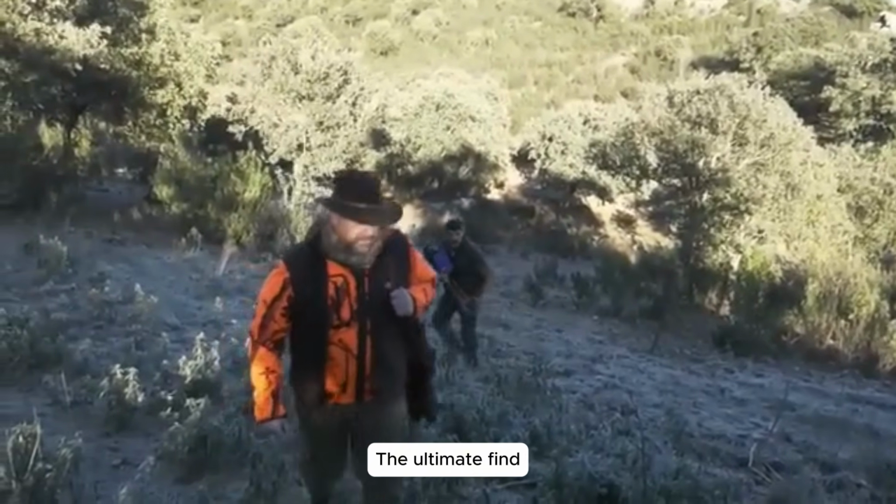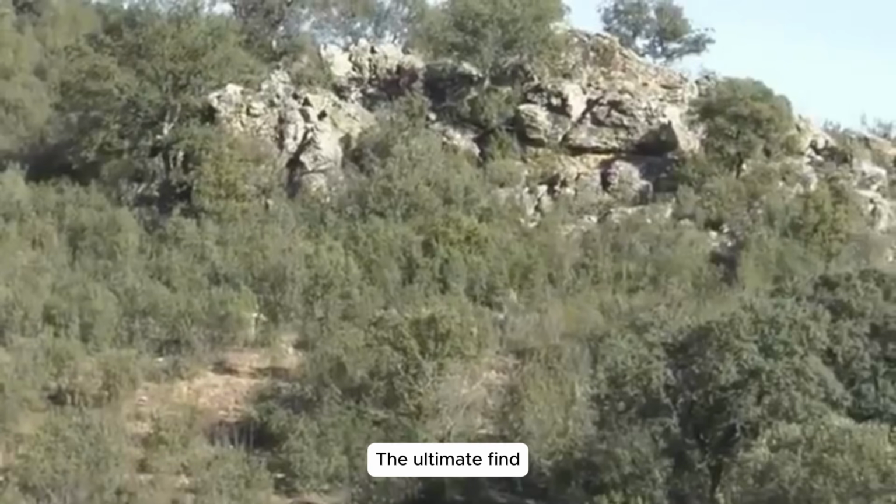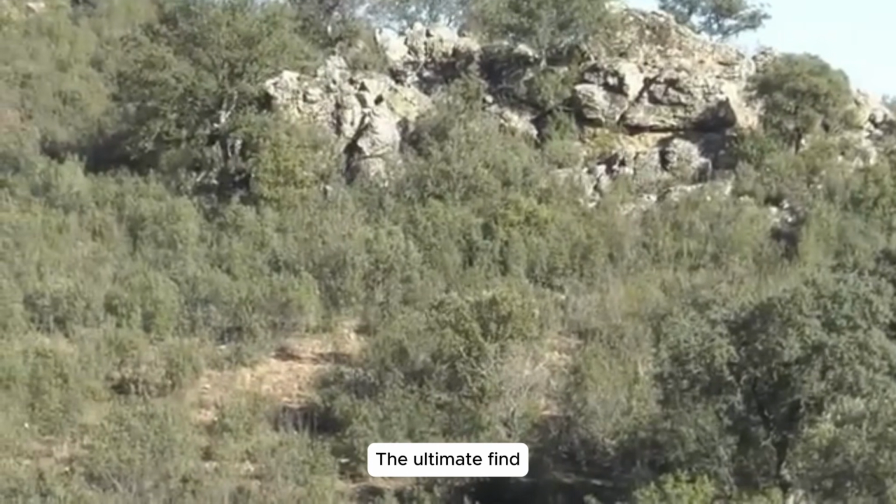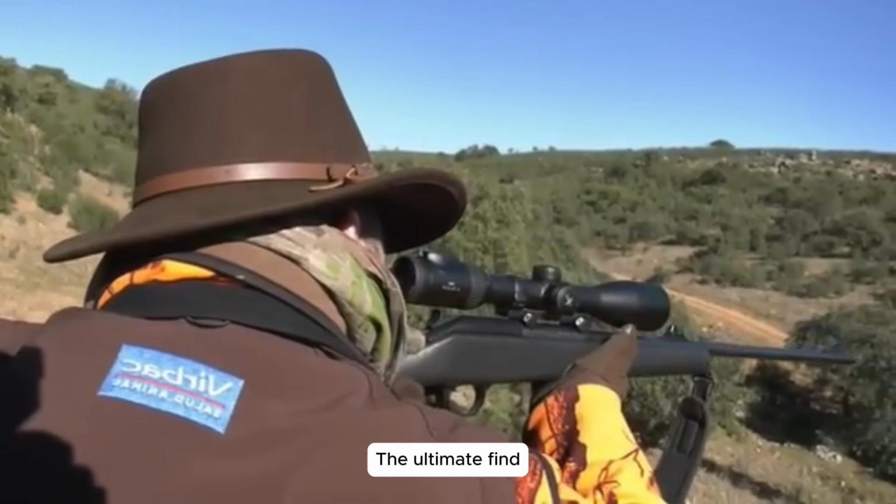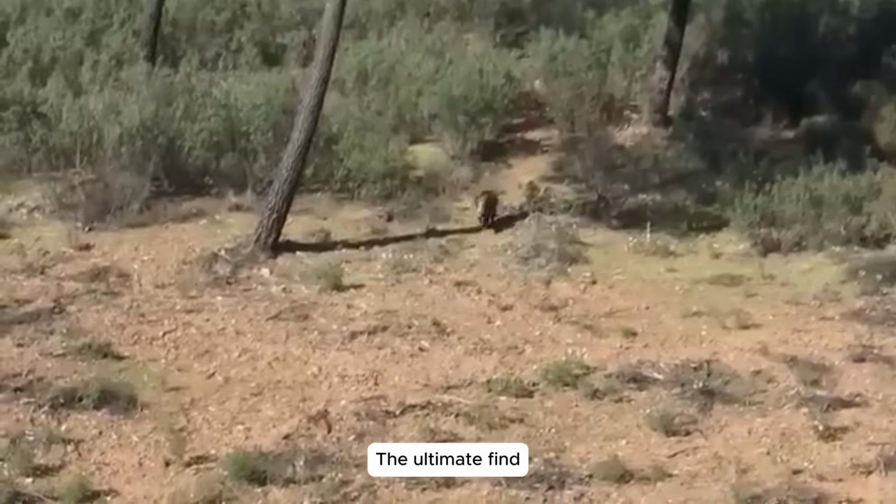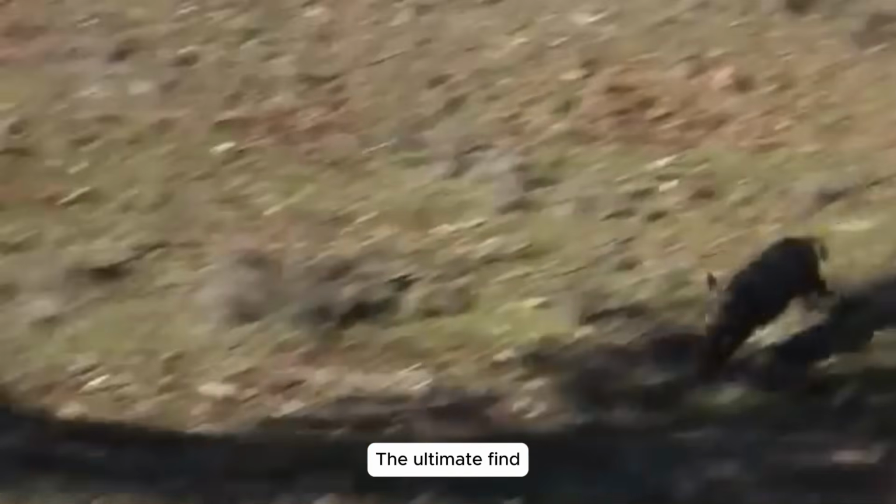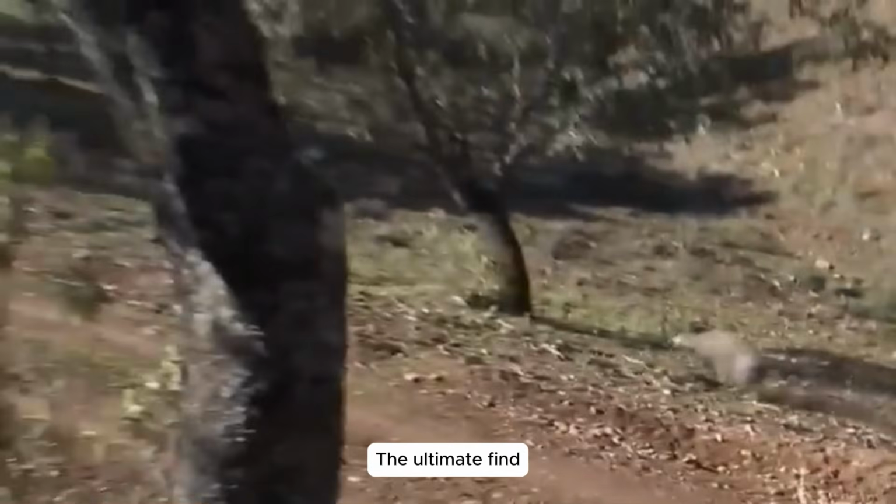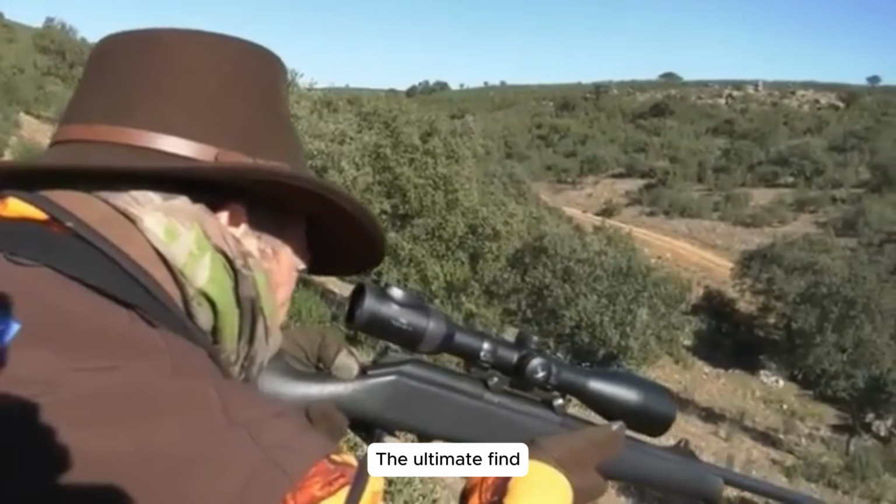Tactical split and double kill. Shifting tactics, we split up to cover more ground. Pushing through dense foliage, I followed a tip and spotted a boar. My shot rang out, and to my astonishment, 2 boars collapsed simultaneously, an unexpected triumph far surpassing our goals, strengthening our resolve.